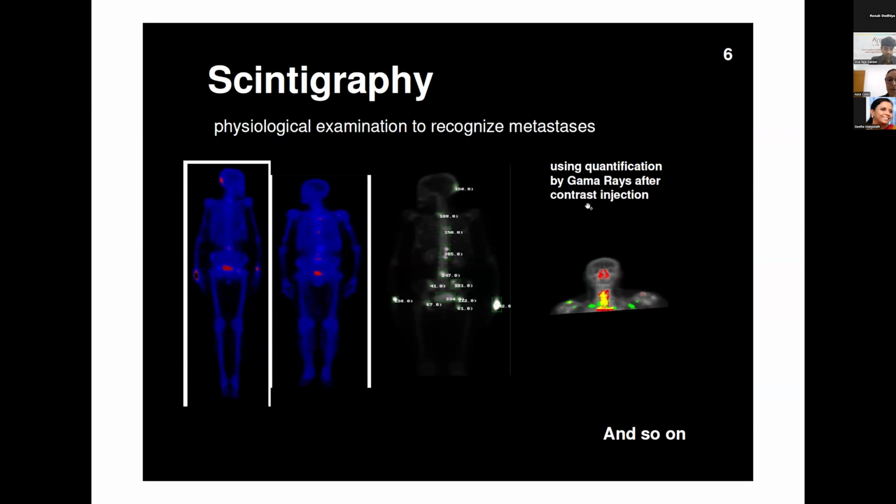You have to give an injection of contrast, and the machine sees the gamma ray radiation after this injection. And so on. You can use PET scan and any other different kind of imaging.